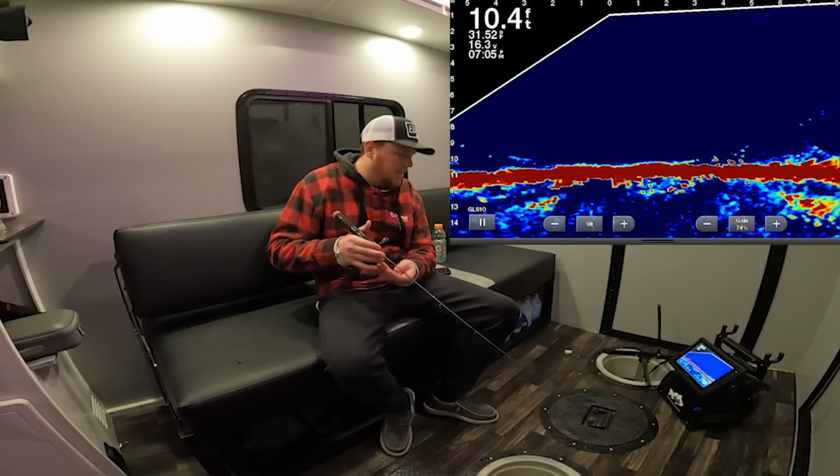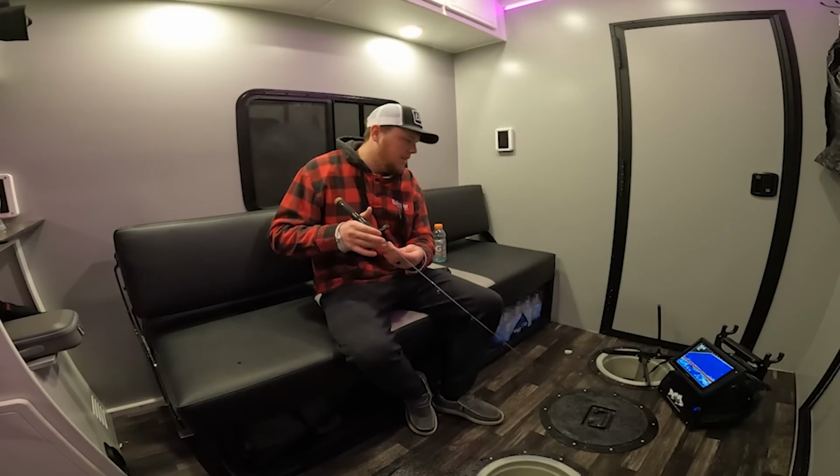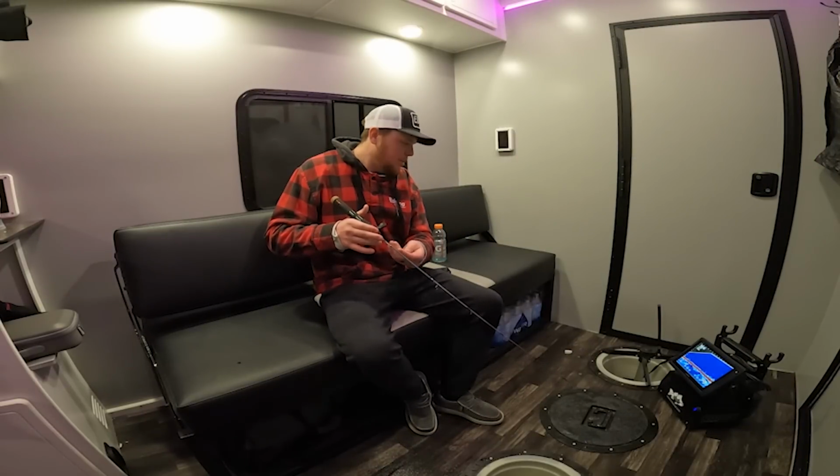Yo, he's running with it. The boys are out catching some fish right now. They had some tip-ups go up. We're in the shack yet.